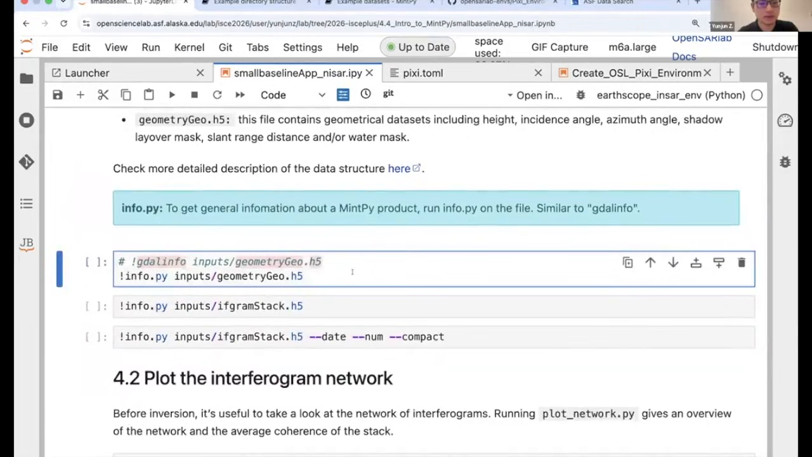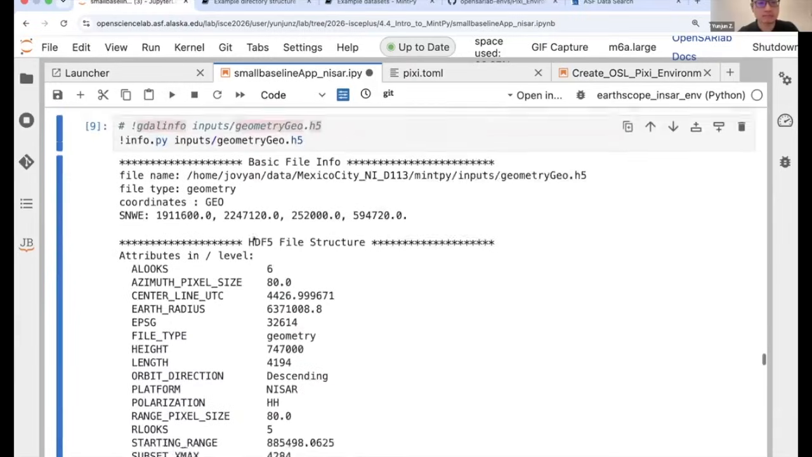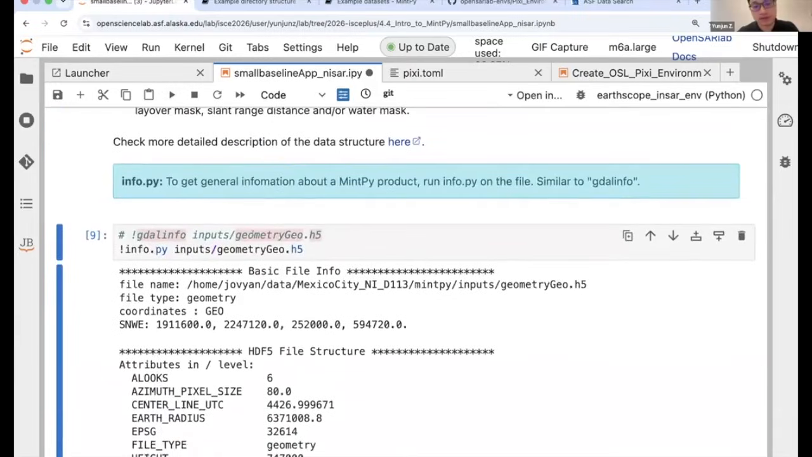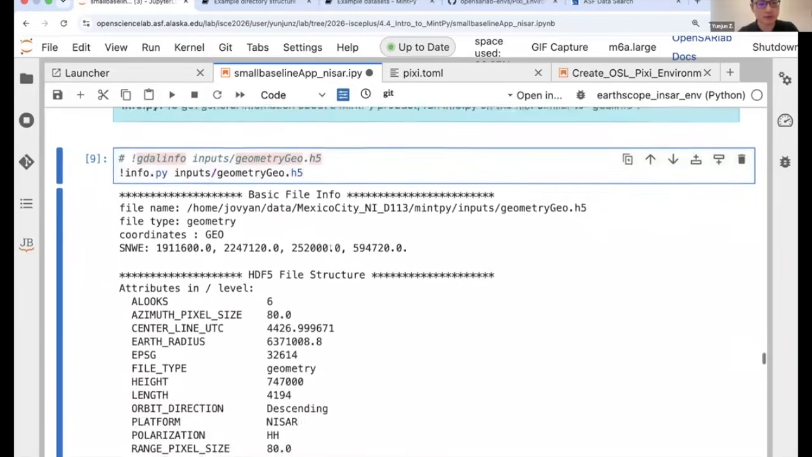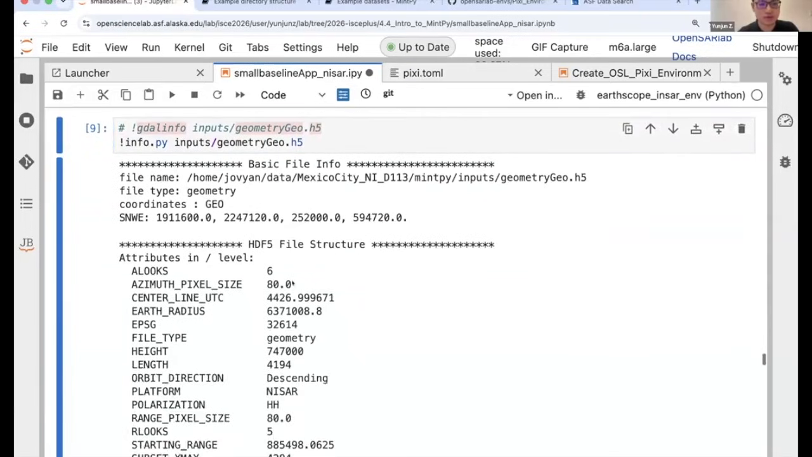So for the H5 file, if you're unfamiliar with it, you can check what it is. The H5 format is very efficient and easy for developers, even though it's not so straightforward for users. But we provide some scripts to help you with the format. One is called info.py. It's very similar to gdalinfo. It will show you the structure of the file and what's inside.